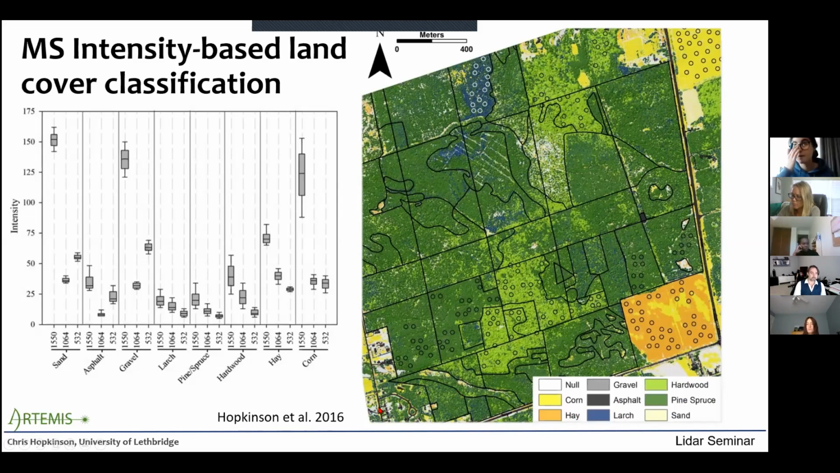And so using this fairly rudimentary classification approach, we can now extract these land covers at a fairly high resolution, say a 5-meter pixel resolution. And that's just from the multispectral LiDAR intensity image.